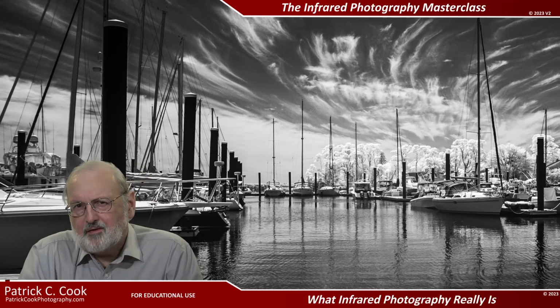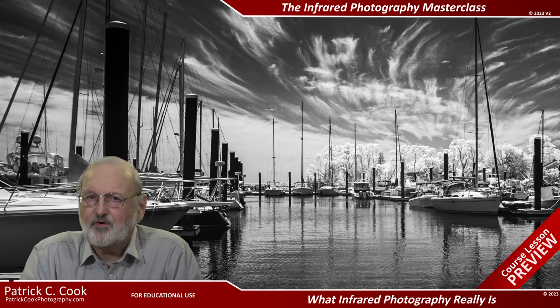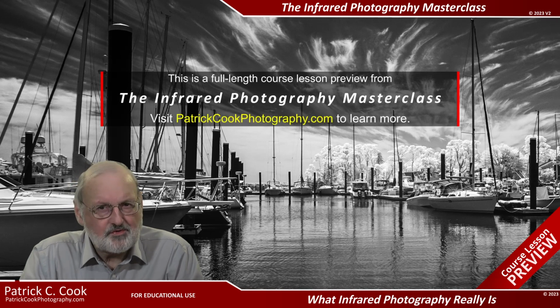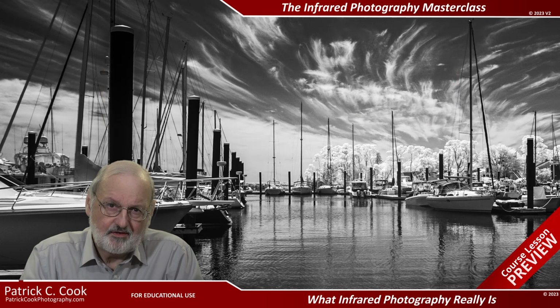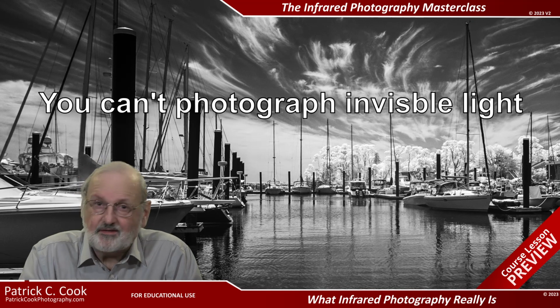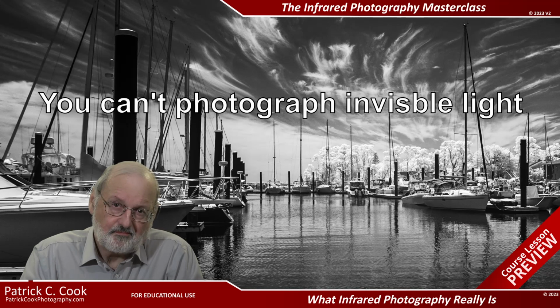You know, the common description of infrared photography is the taking of photos in light that humans can't see. That's partially true, but sells infrared photography way short of its possibilities. First, you can't photograph invisible light, given that the term light is defined as radiation that stimulates vision.